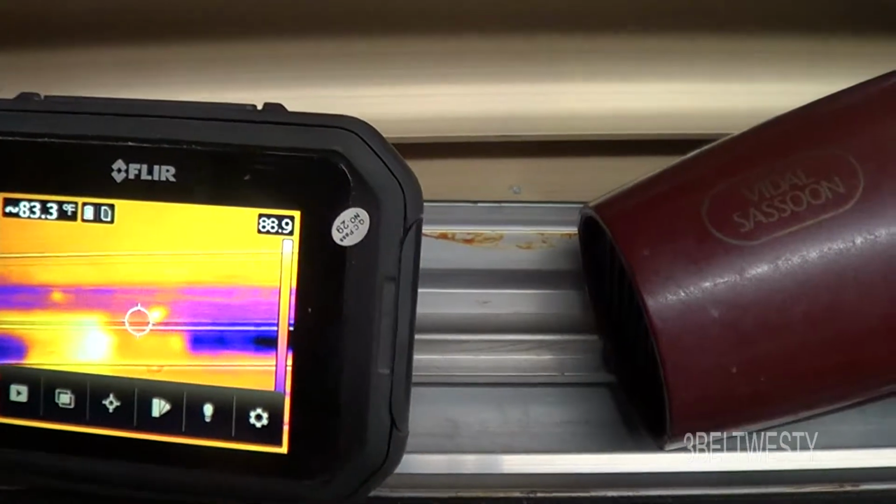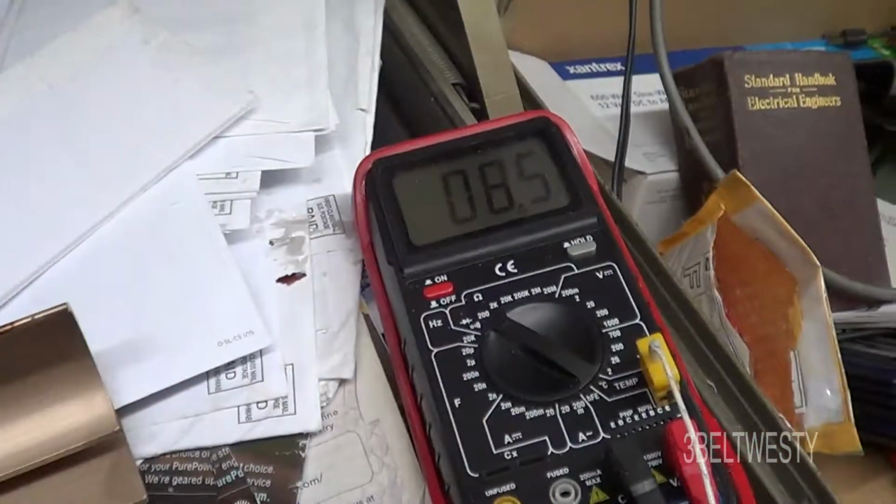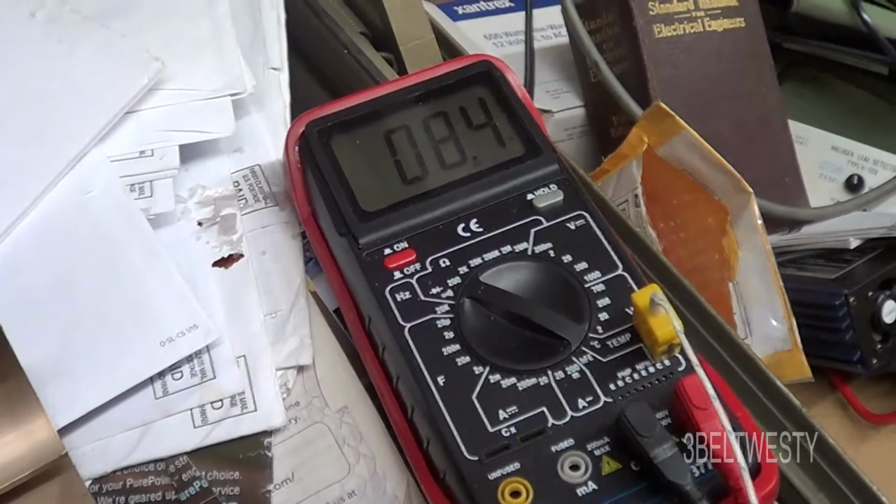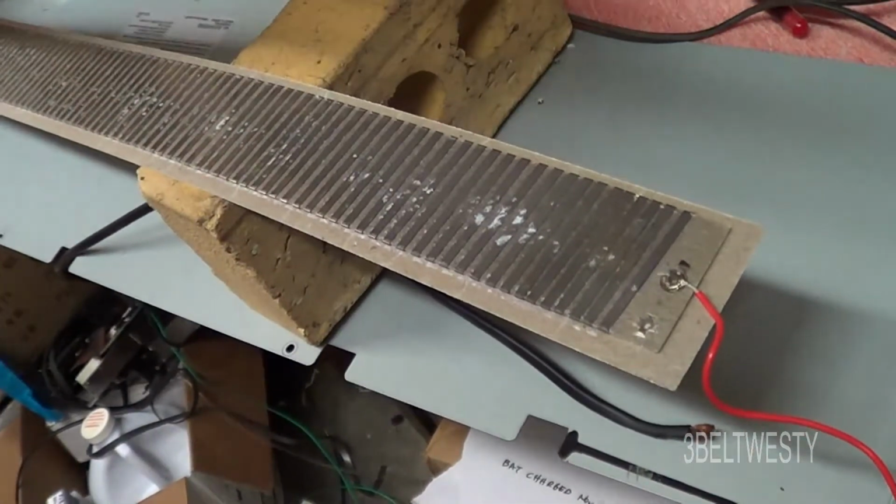I think it's about 90 degrees. About 9 ohms, 8 to 9 ohms. So the hotter it gets, the higher the resistance. Here's the mica.